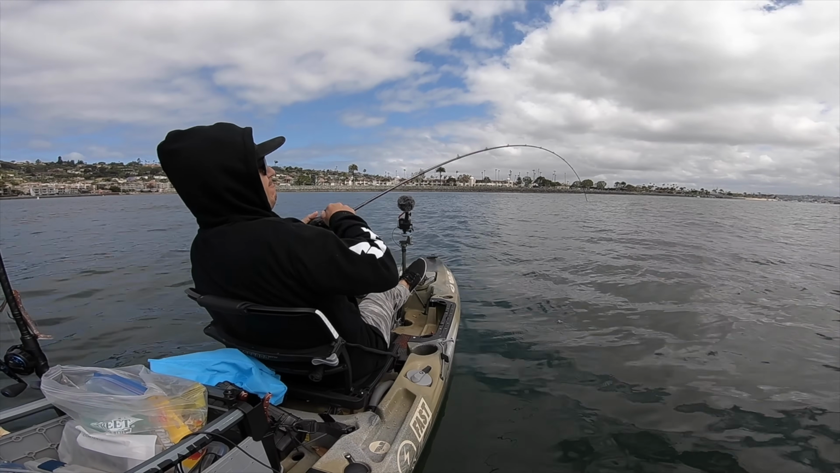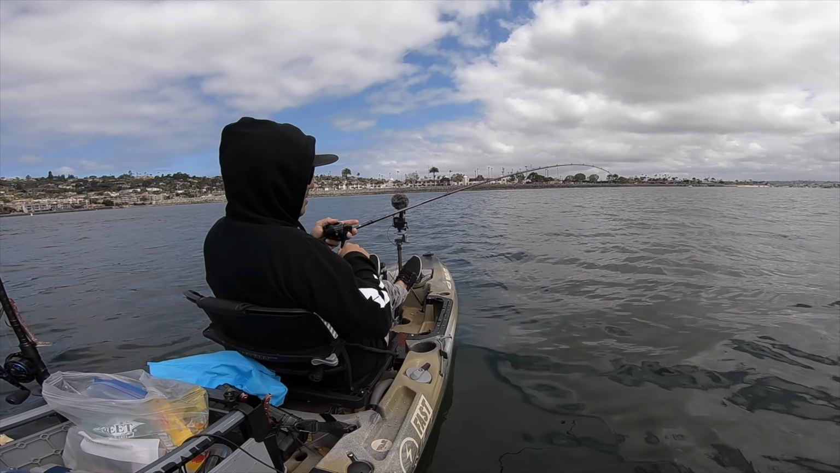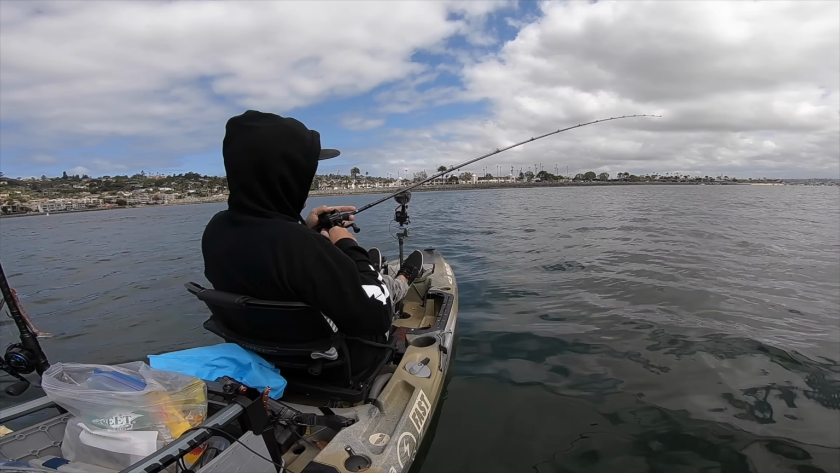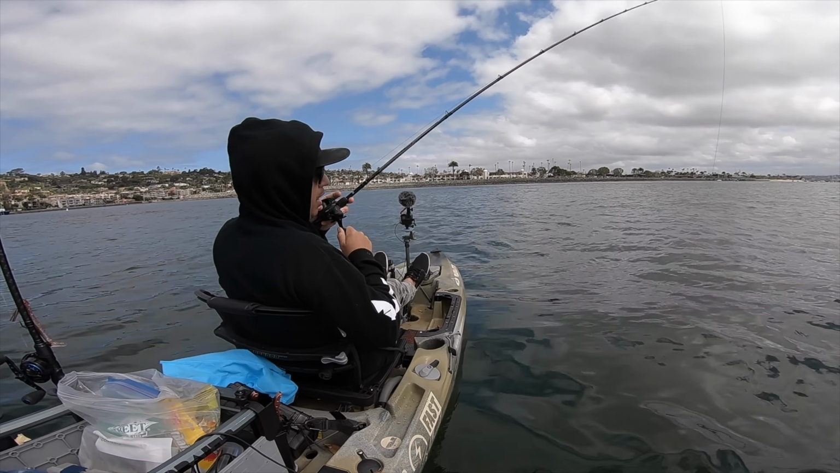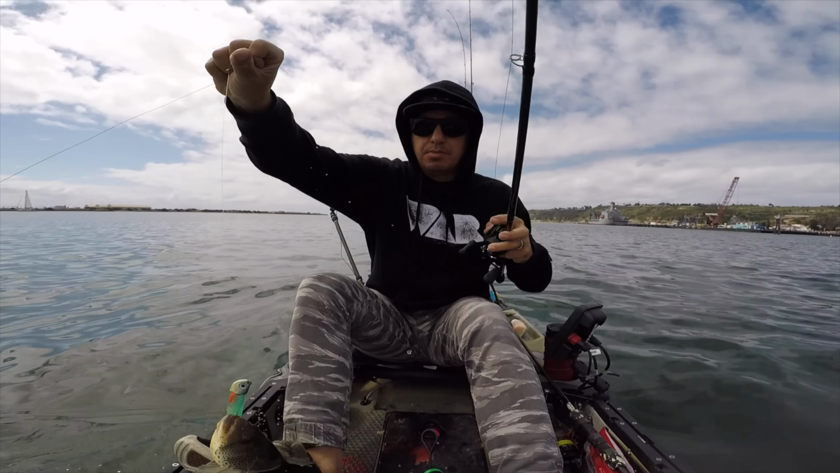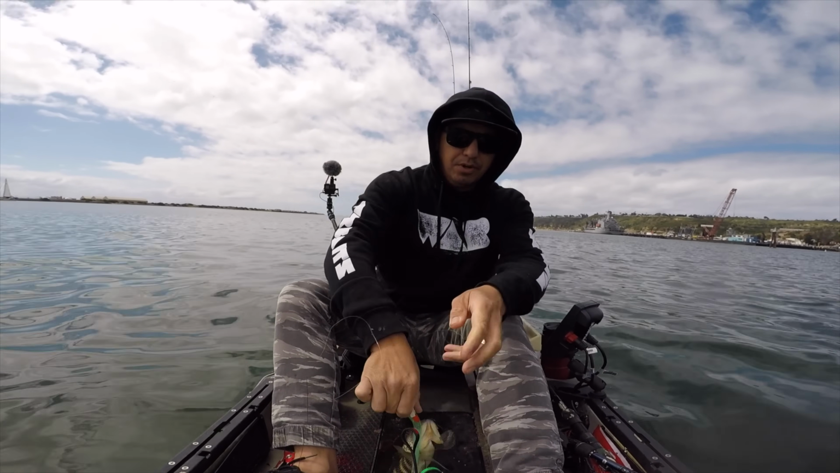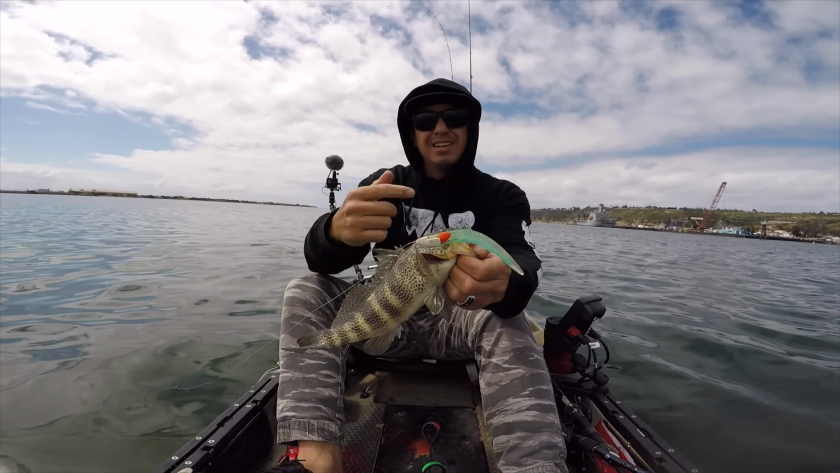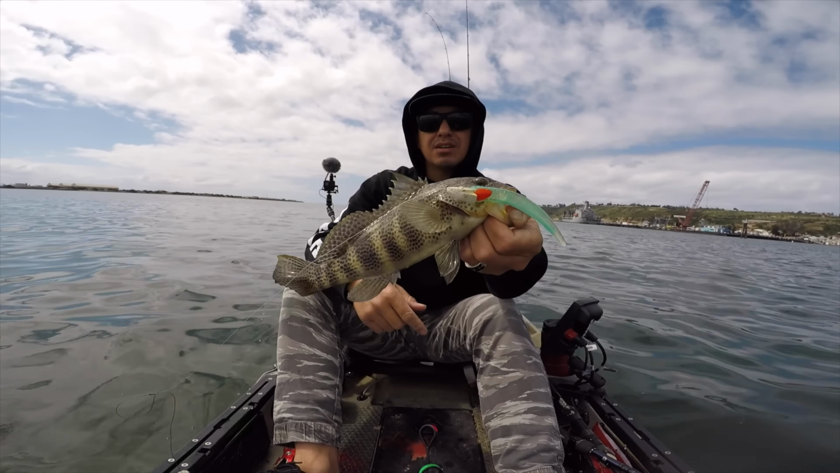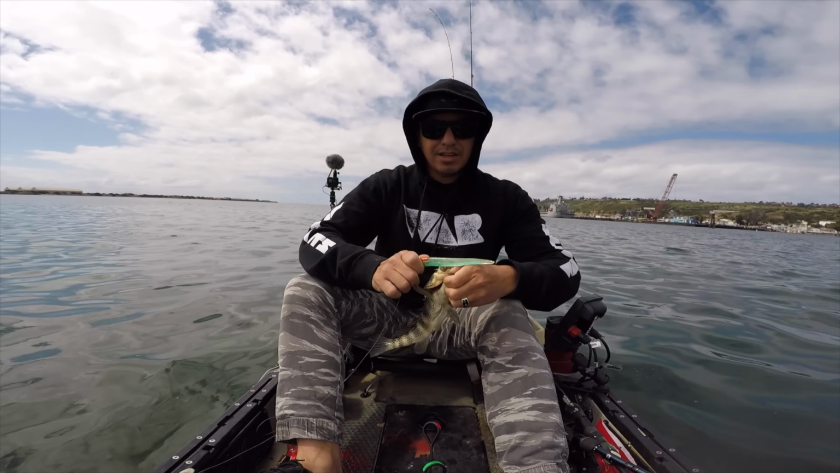Oh man, no way. I can't believe I got another bite. Insane. Spotty. Spotty, guys, and I'm deep. Small guy. I'm deep, like in 40 feet of water. Look at this thing. Ate the 1 ounce with the 5-inch slug. Guy was not afraid. Wanted to kill that thing.